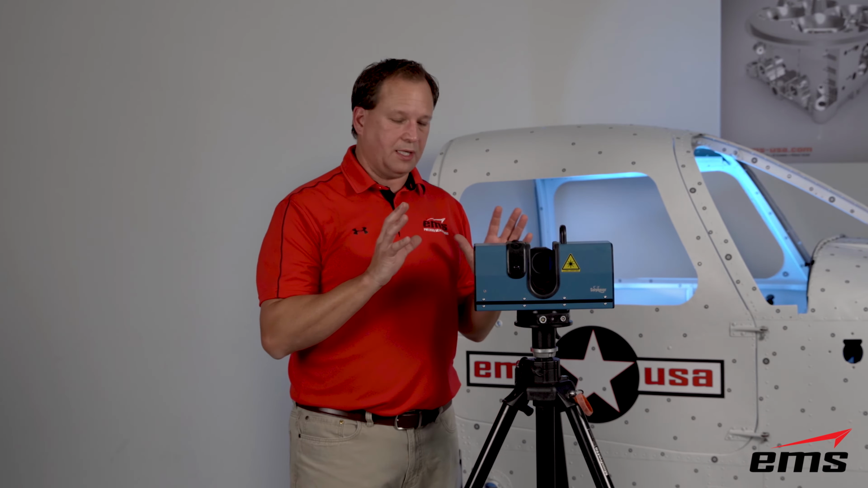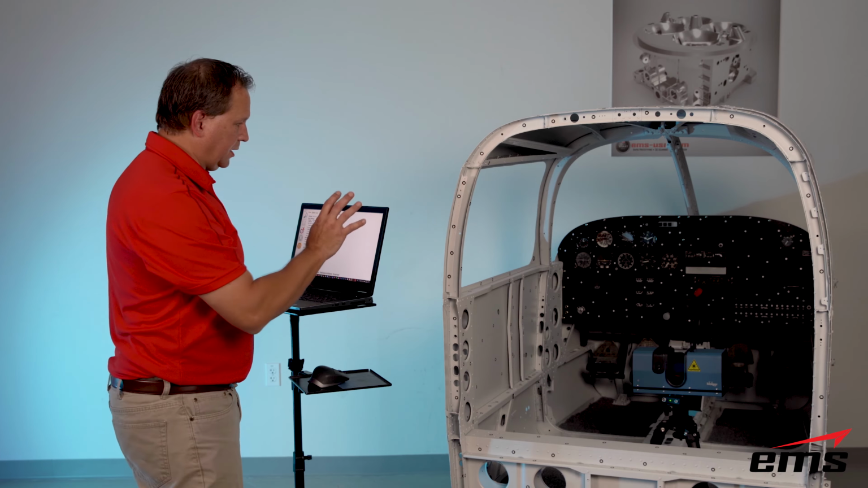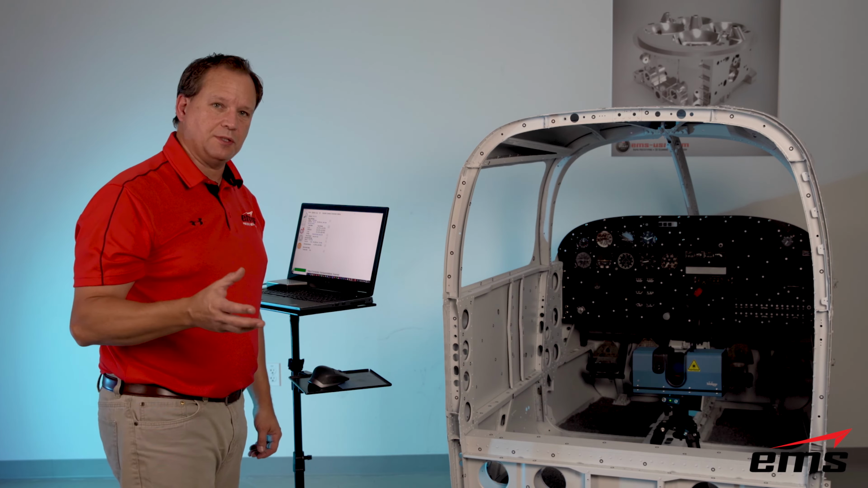So what we'll do is we'll get set up now, and we'll actually take some scans and talk more about it and show some of the scan data. So for our first scan here, we're going to use this cockpit model that you see here.